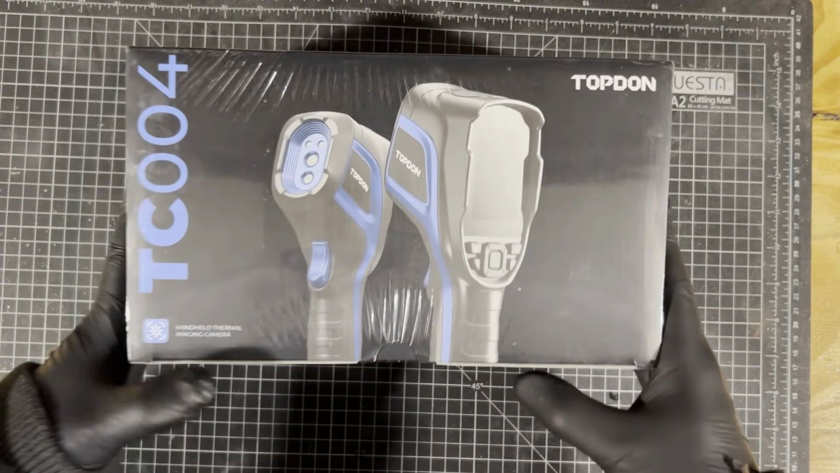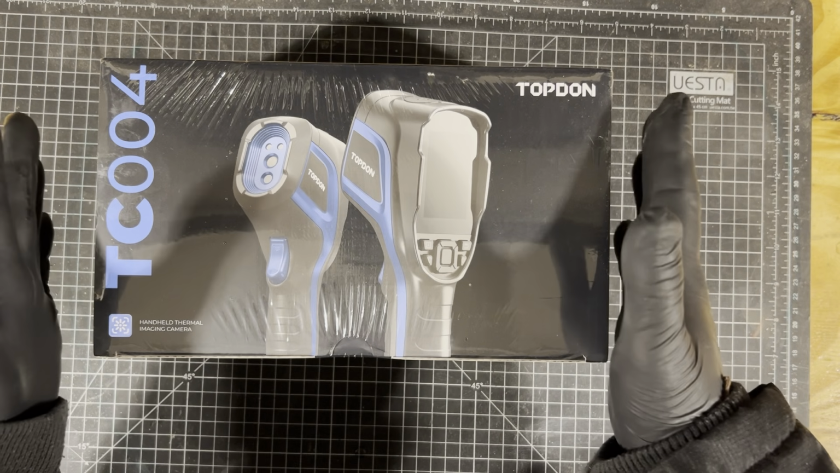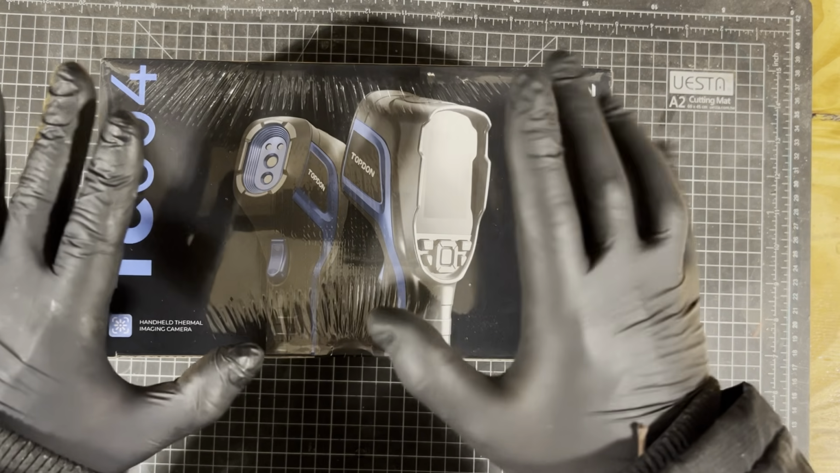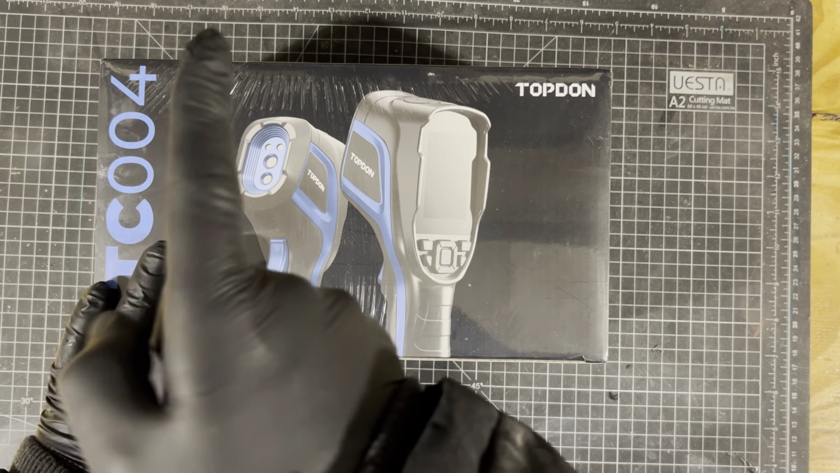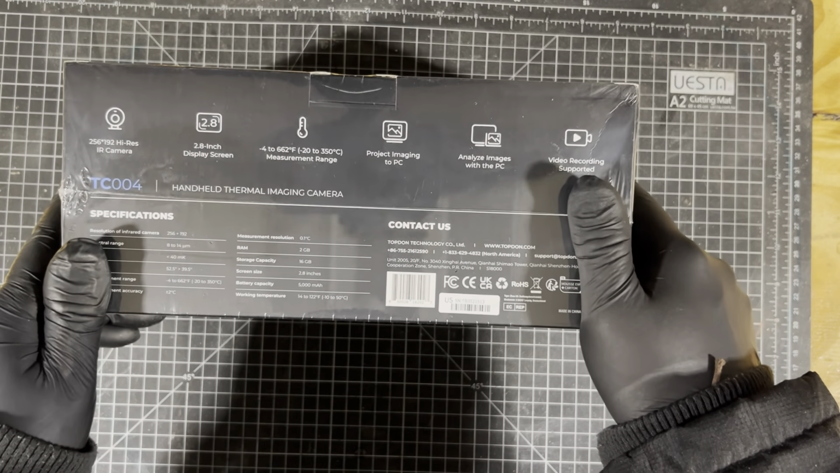So here it is, the Topdon TC004 handheld thermal imaging camera. I've been sent this for free. I can say whatever I like about it. I'm not being paid, but for full transparency, that's why you saw that thing at the top corner of the screen. It's not a sponsorship, but I have been sent it for free. It's something that I know I will use.